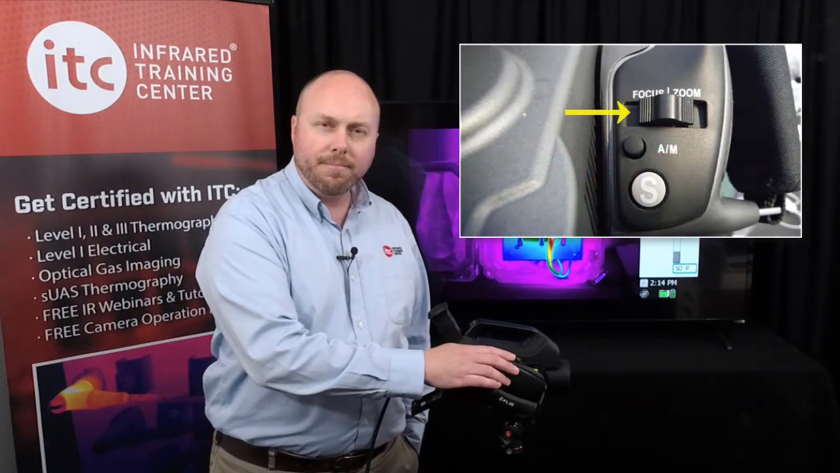And depending on the model, there are a couple different ways to adjust focus on this series of camera. For some, manually rotate the focus ring here. This is on the lens housing on the front of the camera. You do that until the proper focus is obtained. For other cameras, such as the GF320, there's an autofocus available by moving the slider here on the hand grip.